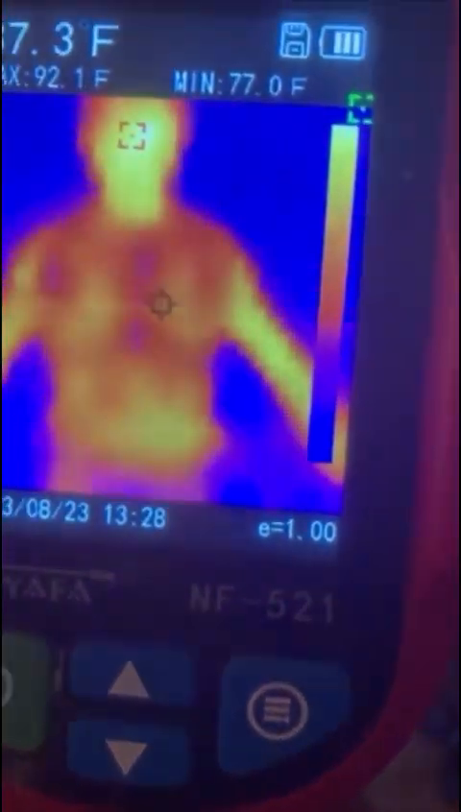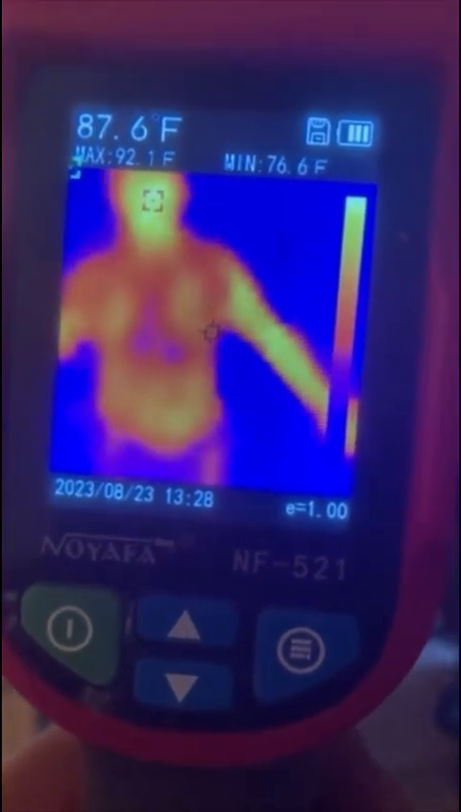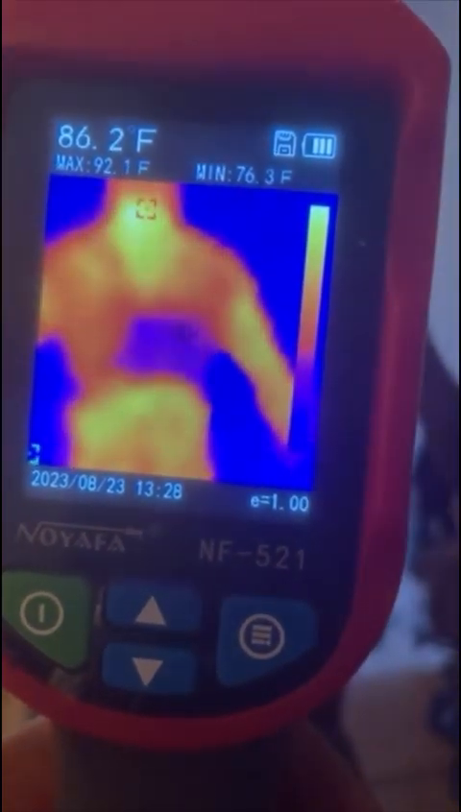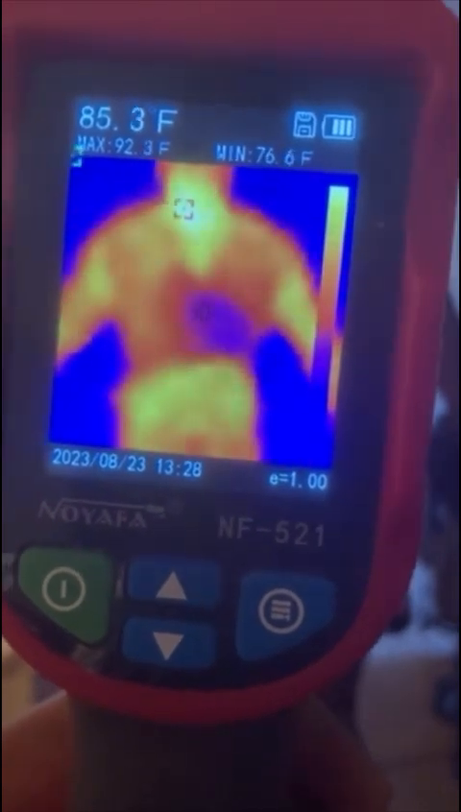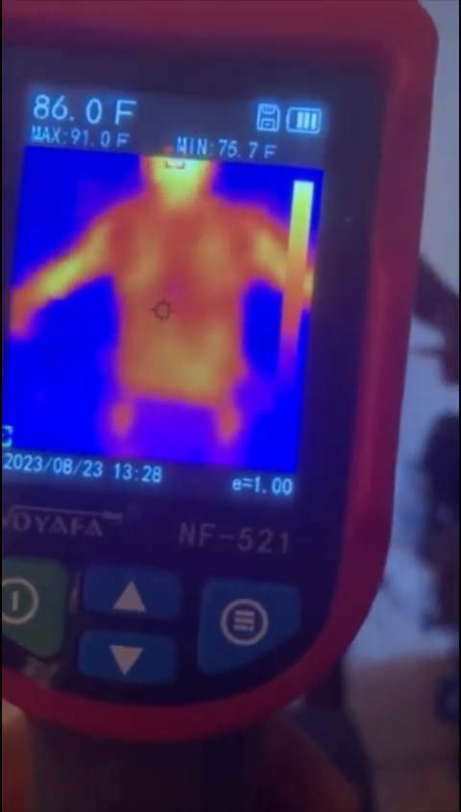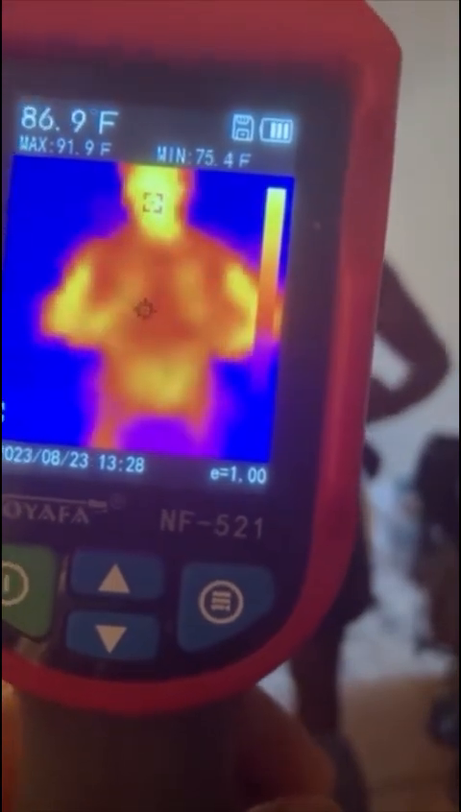I bought a cheap thermal camera, but I'm not sure how much it shows. So if I was to turn around, I don't know what it shows in the back. You're looking at the camera, and then if I turn around, but what I'm figuring, remember white, as you can see in the thermal camera, white is the hottest.